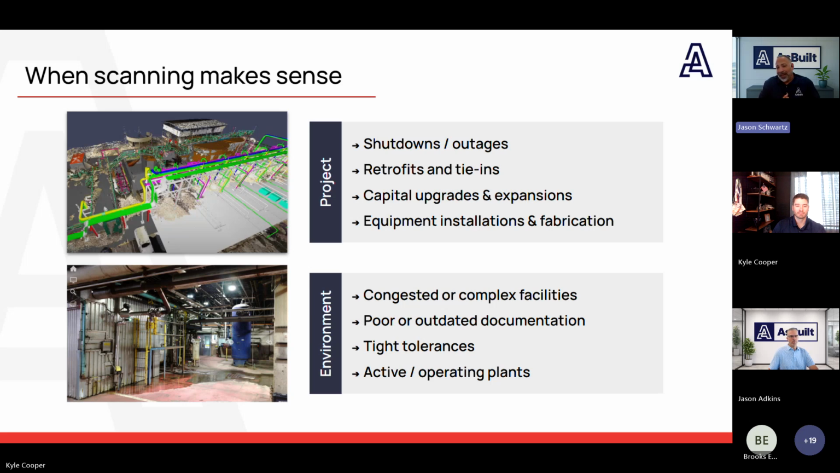Active operating plants, my favorite. Active plants are another great example. Access is limited, the site's busy, and nobody wants repeated field visits if they can avoid them. Scanning lets you capture a lot of information efficiently with less disruption to operations.